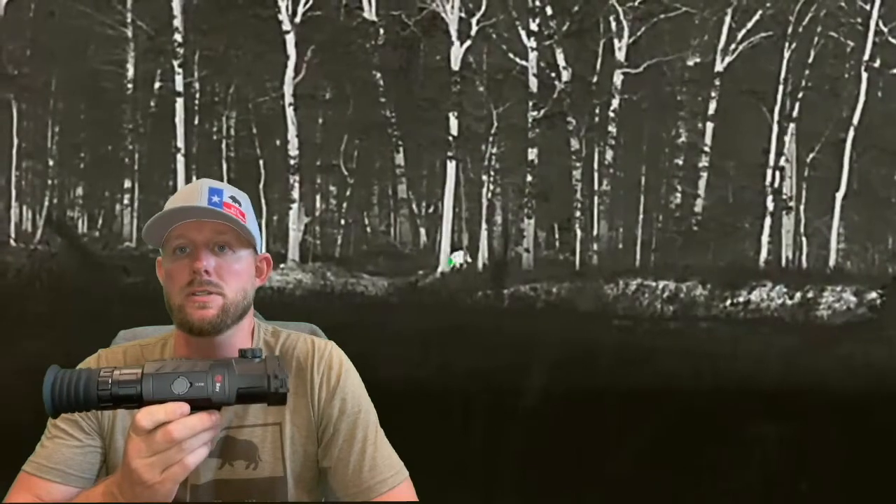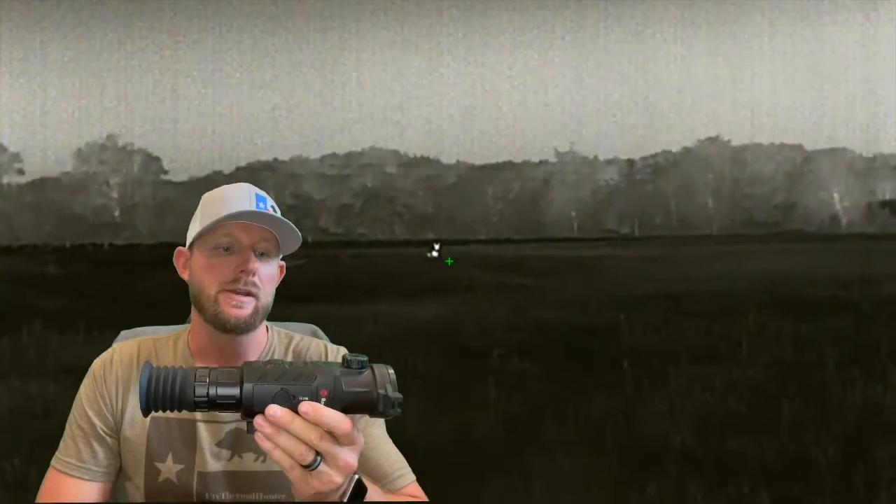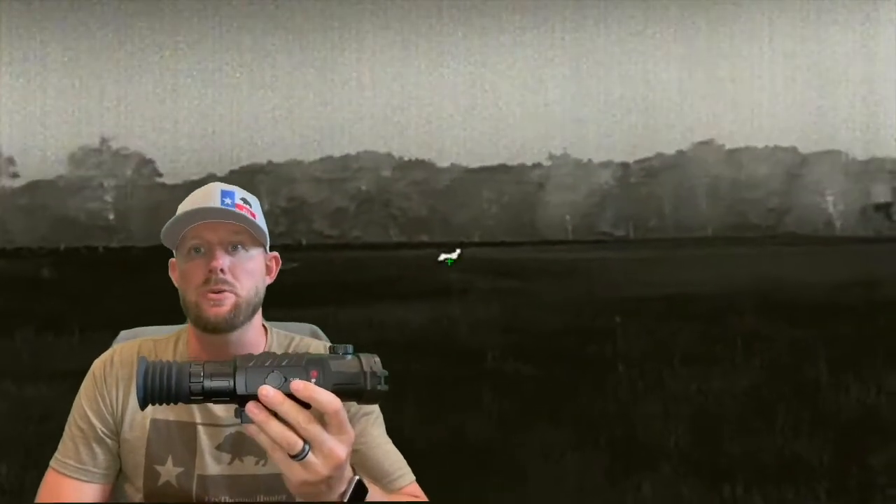It is a very quality scope. I've thoroughly enjoyed hunting with it over the last couple months. I've been able to hunt hogs and coyotes in West Texas as well as around East Texas, and honestly, I've really enjoyed hunting with this scope. I'm going to be kind of sad when I have to give it back after being done testing it and doing reviews on it. But this is one of those 640 resolution scopes that I've had the pleasure of hunting with that I've really enjoyed. It's probably on the top of my list of scopes I've enjoyed hunting with.